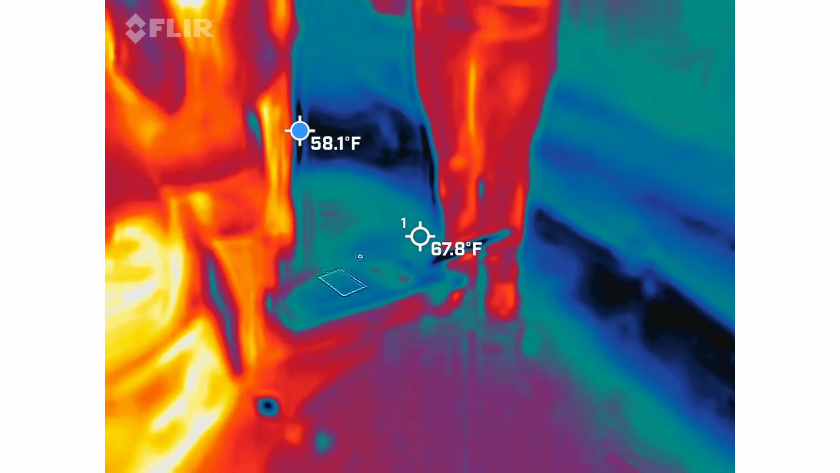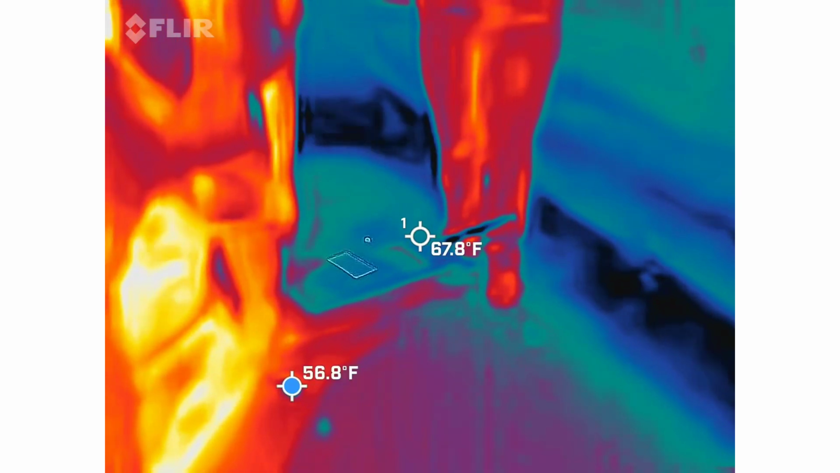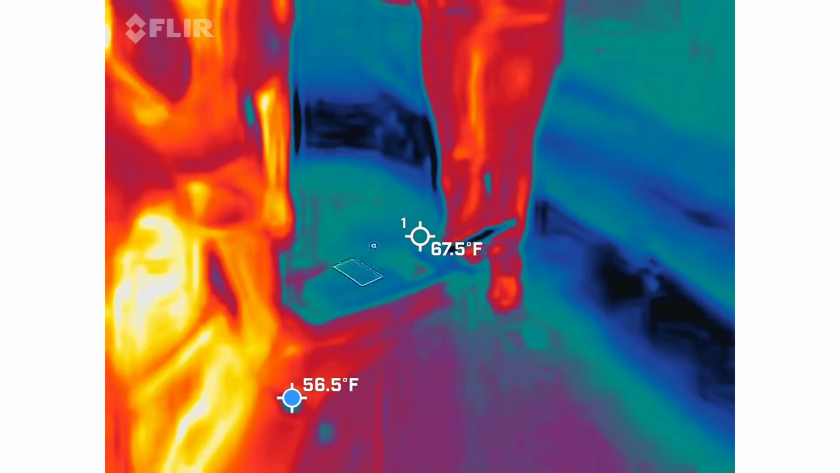I saw purple in there. Yeah. Can you touch it and make it go to red? That would really show us that you're here. Just touch it. Touch the metal stick. Right here, just like that. Please.